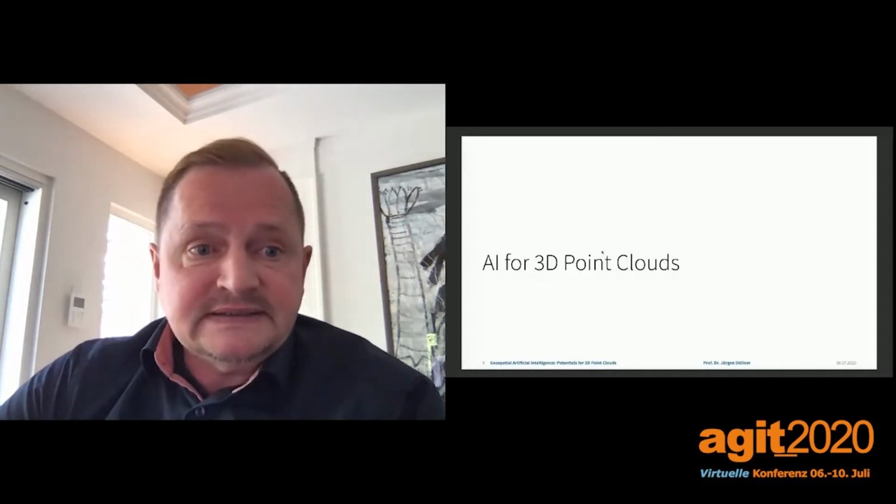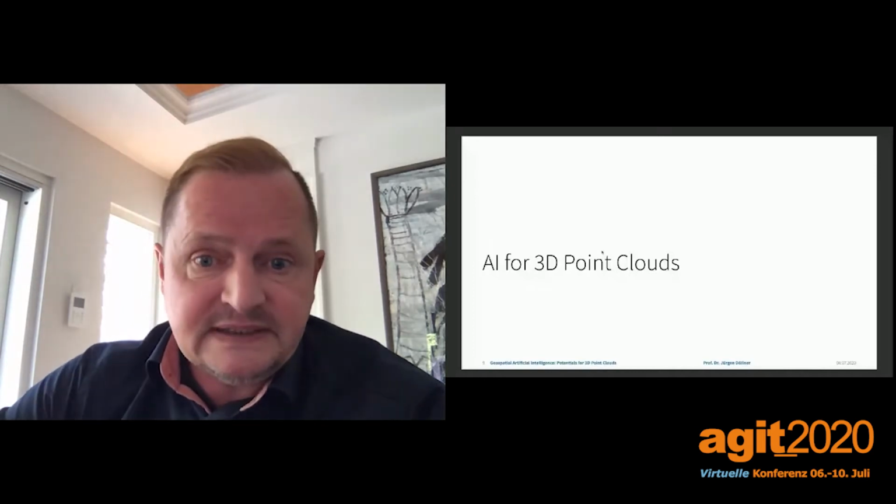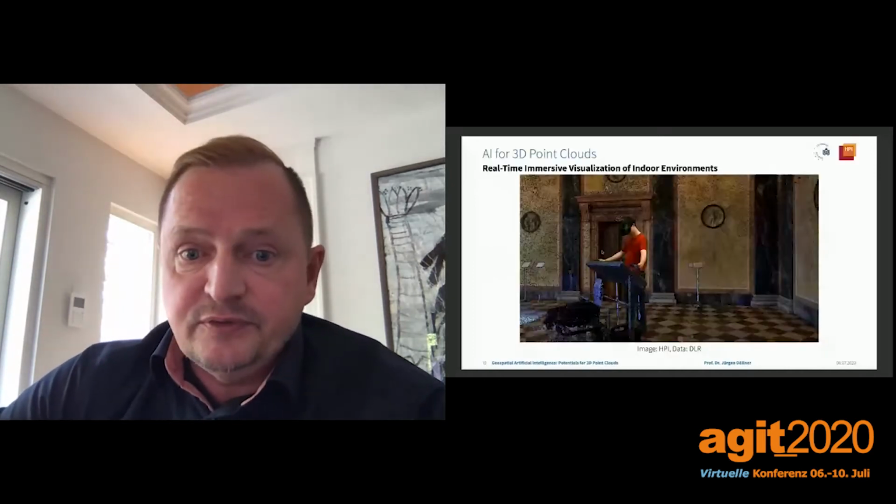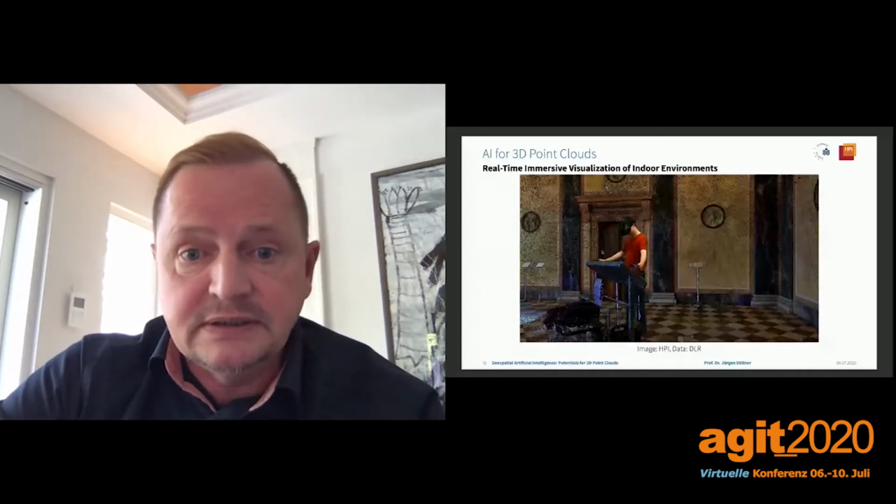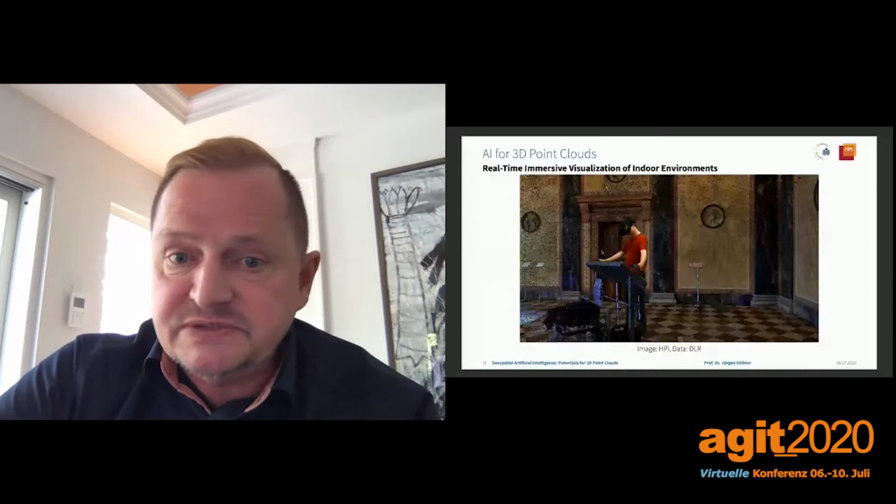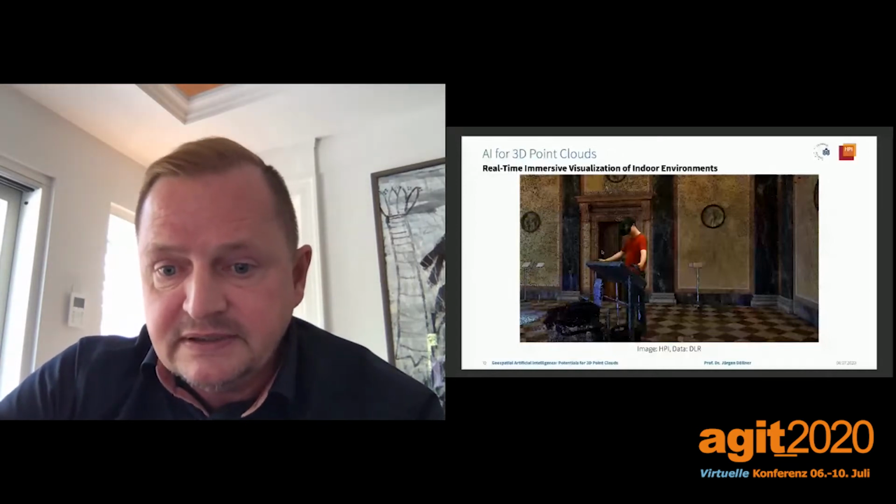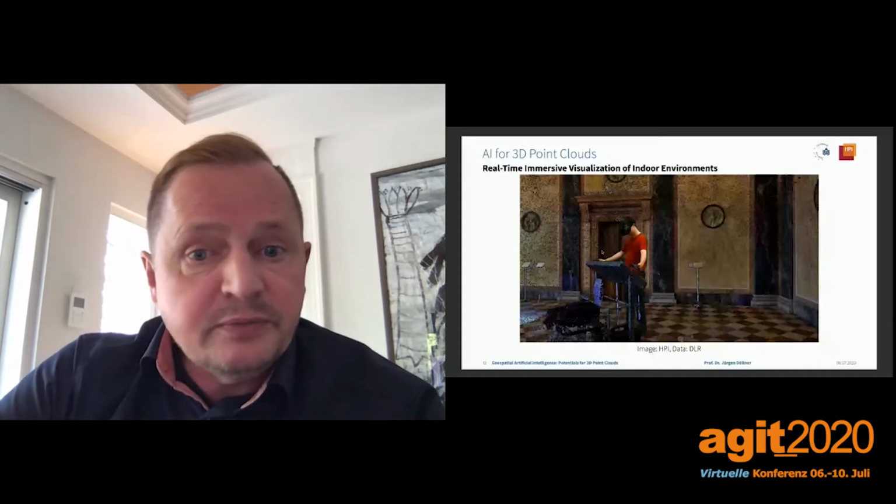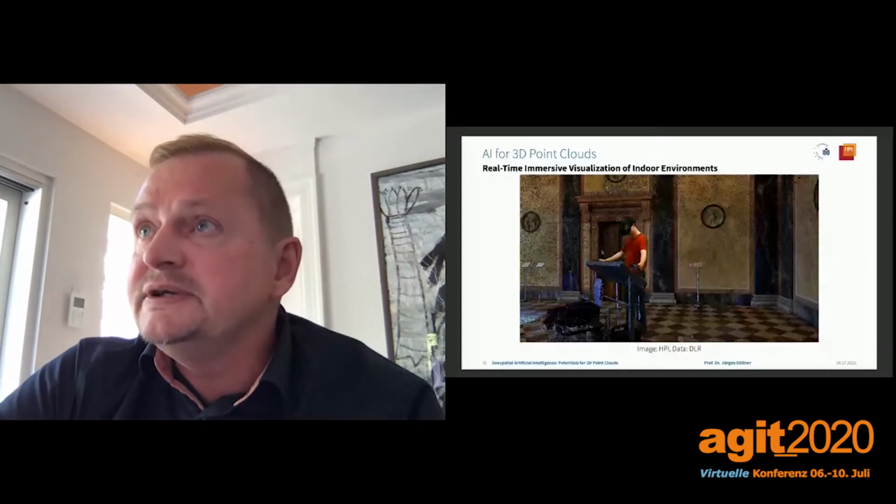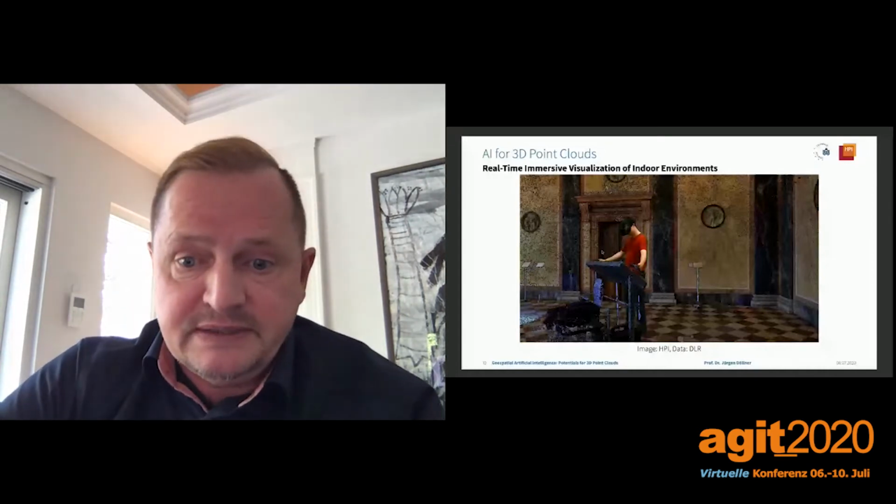First of all, let's start with what 3D point clouds are. Point clouds represent unstructured sets of three-dimensional points, possibly attributed by some additional data, for example, RGB color information. But if captured at a certain density, we can right away do wonderful things. For example, truly immersive visualization of indoor environments.